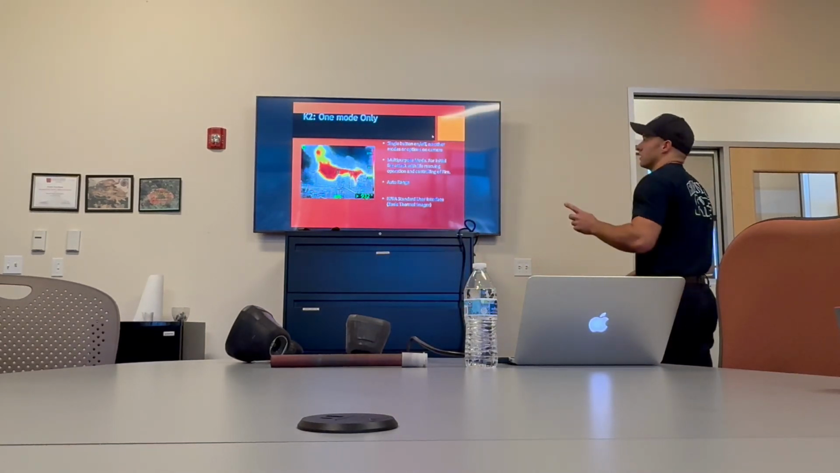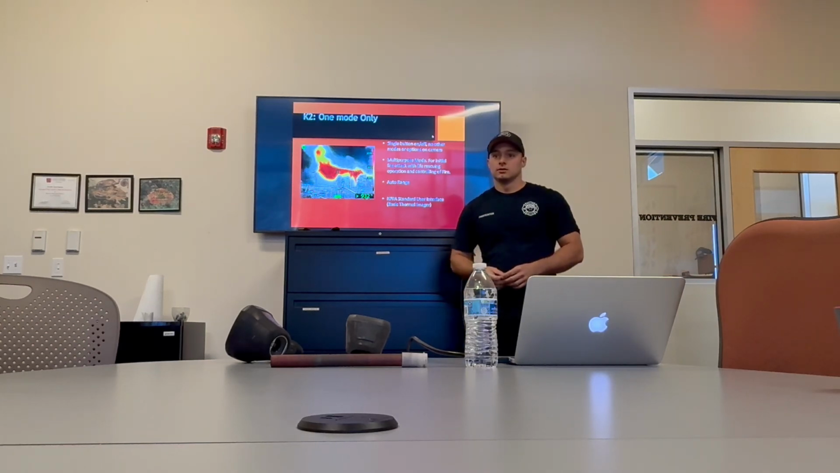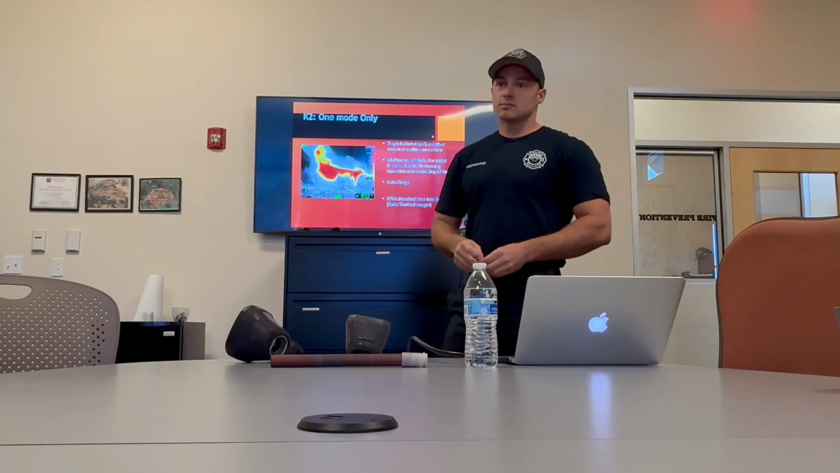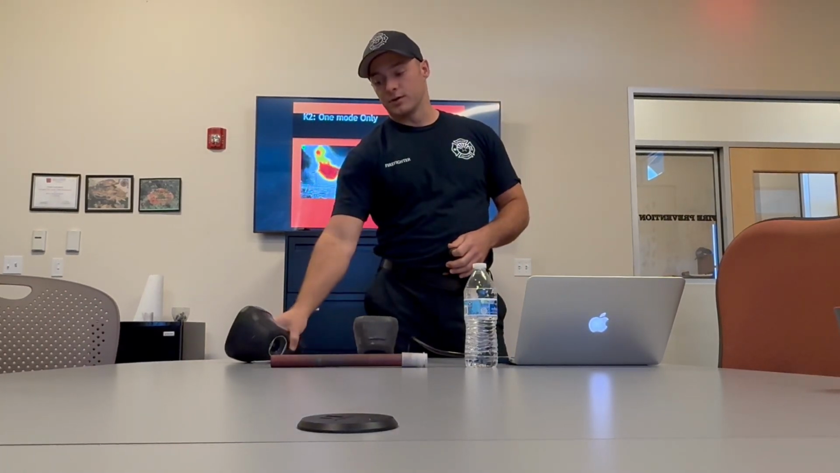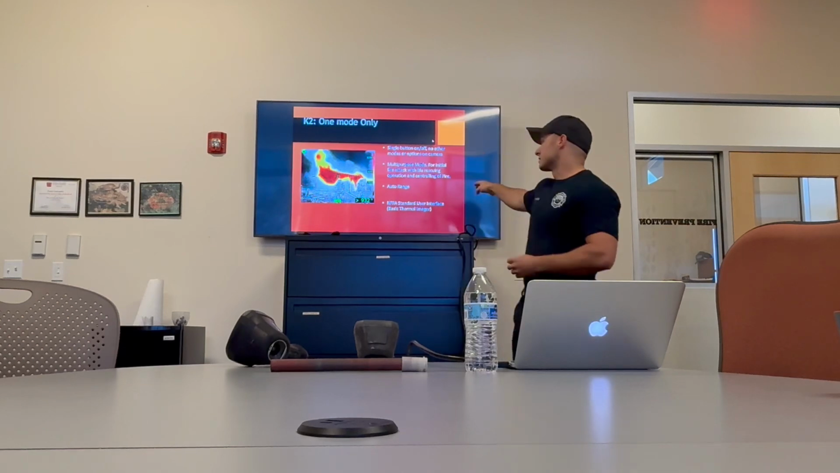The K2 only has one mode. It is the standard NFPA mode. Yes? I have a question in reference to the USB. Can you take photos on that one? No, you cannot take photos on this one. It doesn't have a clicker. We'll be able to take photos on the K55, and I'll explain that later in the series. Thank you.